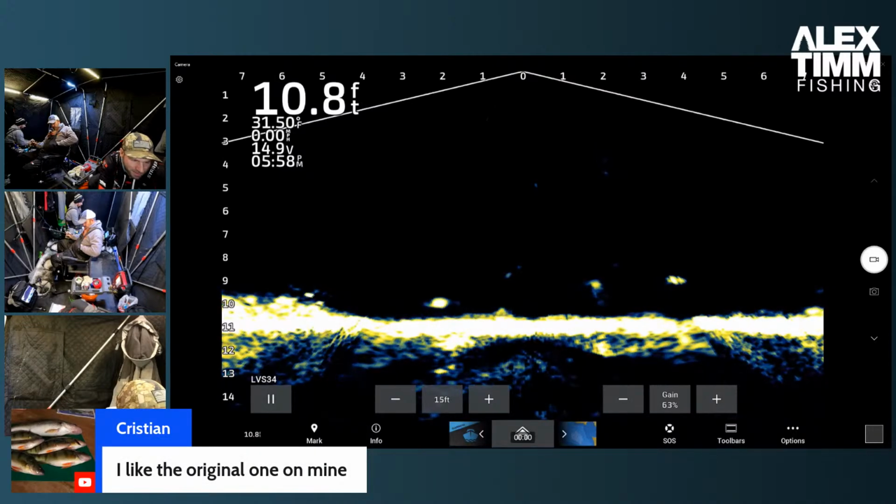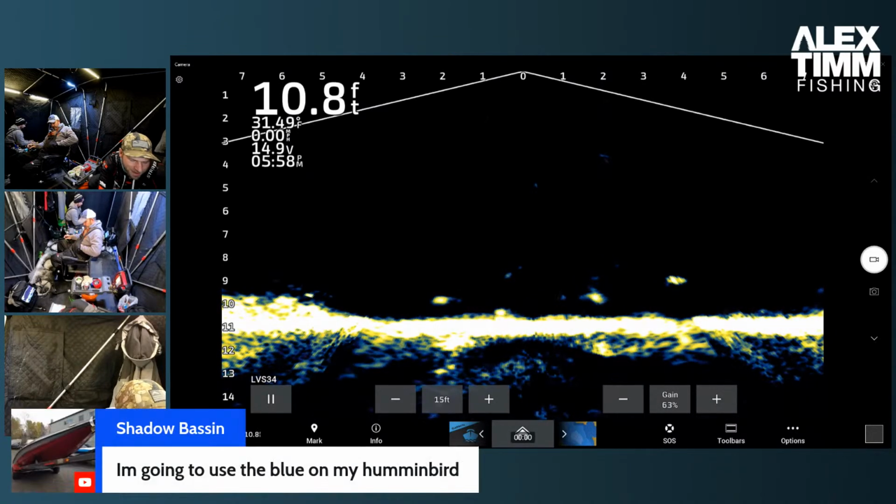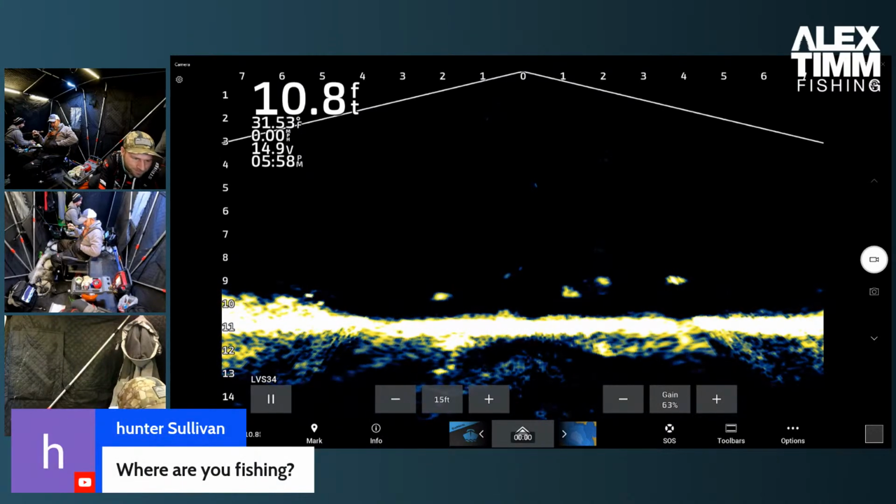Yes. I like the original one on mine. I do too. The blue one, or are you talking the amber? I'm going to use blue on my Humminbird. Yeah, I like the blue. It just seems the most natural, and I think you get the best contrast between the colors. Where are you fishing? Here in central Minnesota.